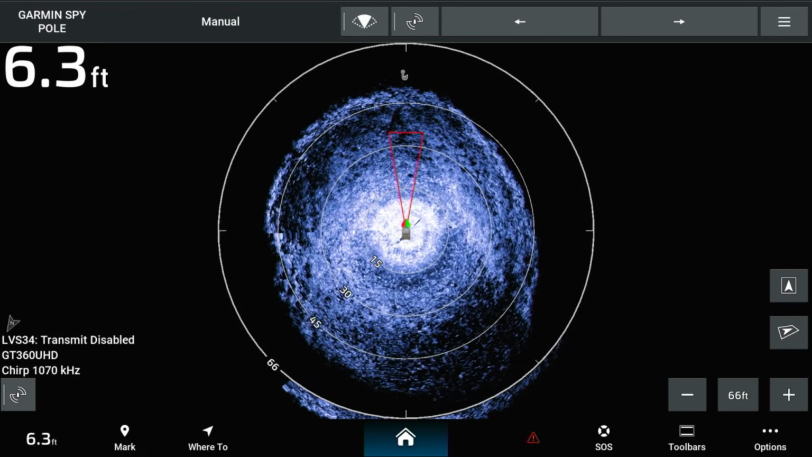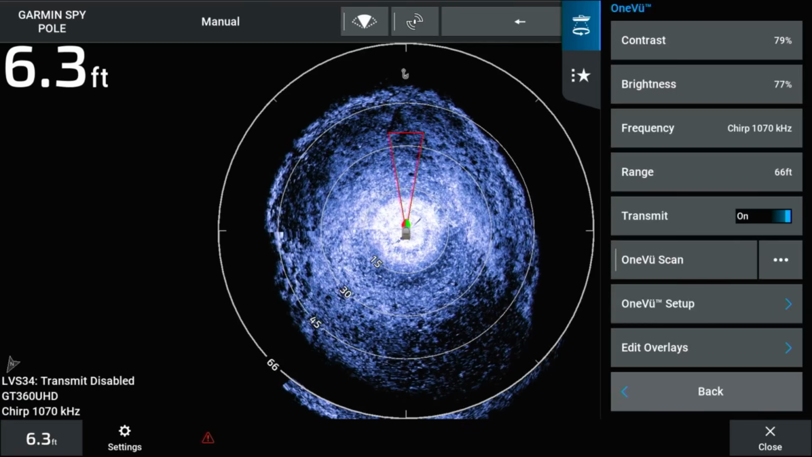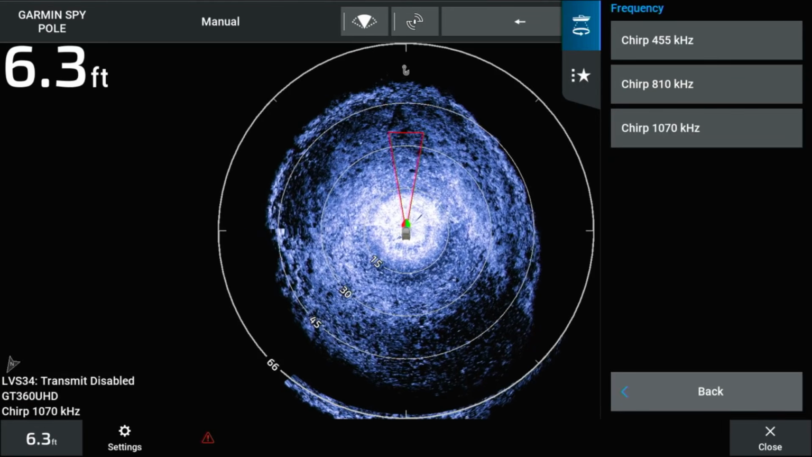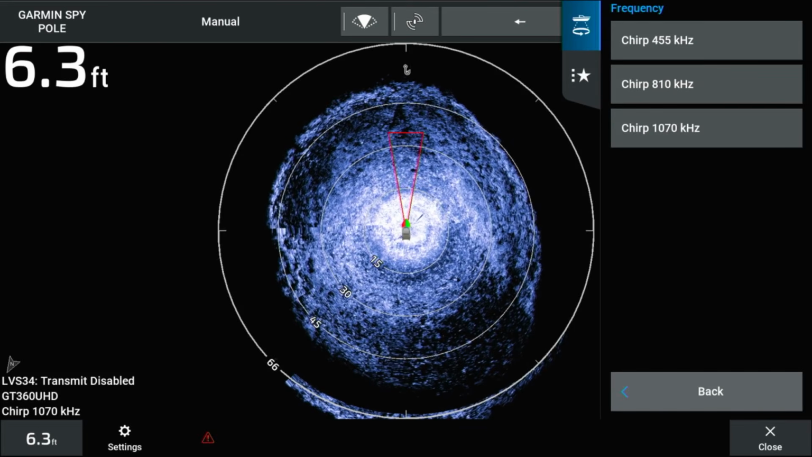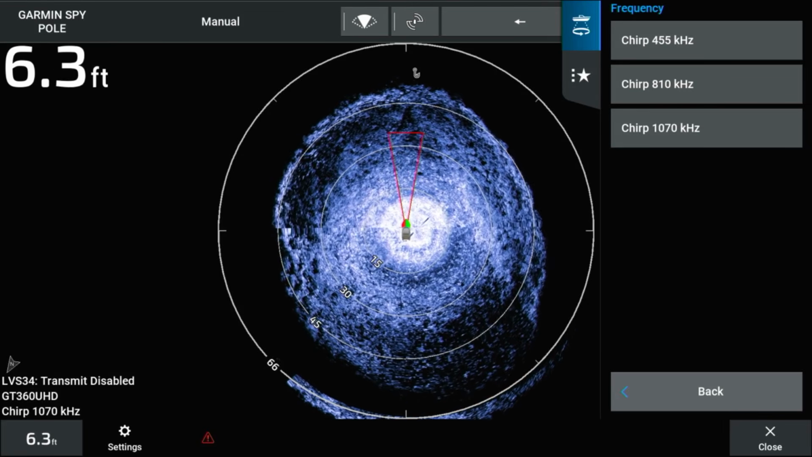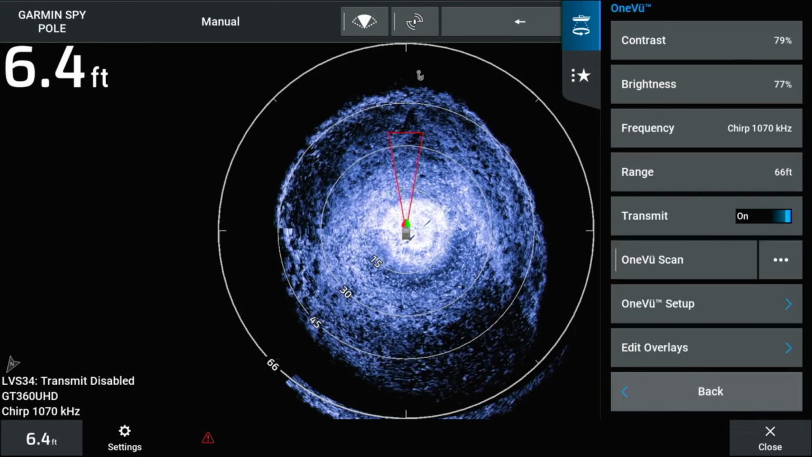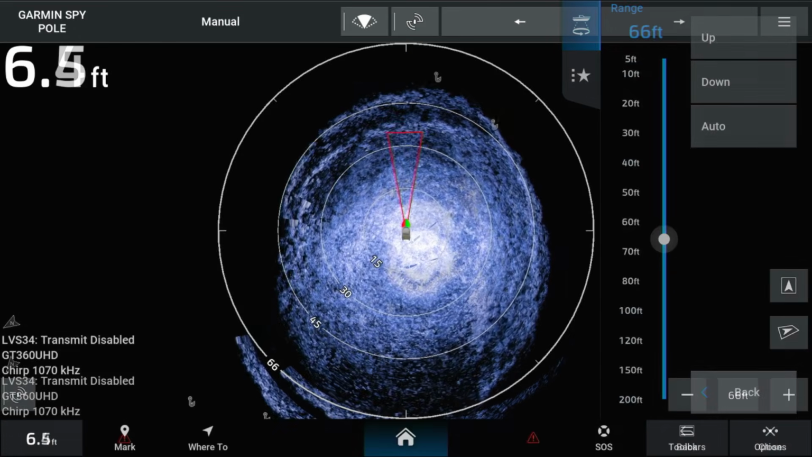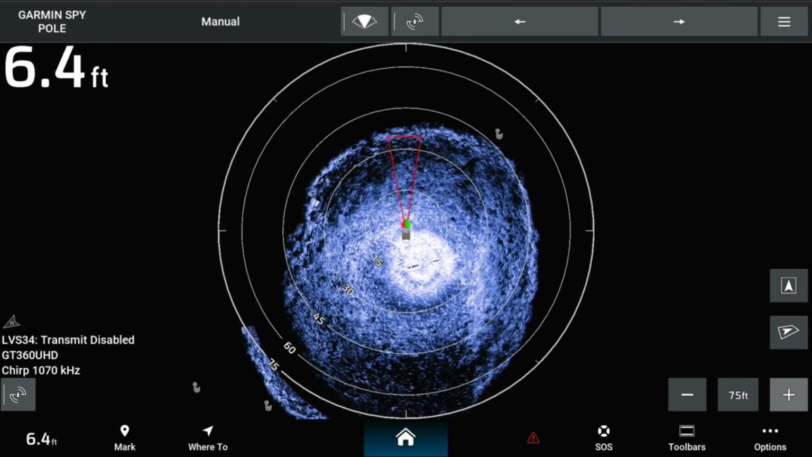You can also change the frequency output on the GT360 in the OneVu sonar settings. You will have options of 455, 810, and 1070 kHz. You will use higher frequencies in shallow water and lower frequencies in deeper water. Range can be adjusted in the sonar setup screen or by selecting the plus and minus on the OneVu sonar screen.